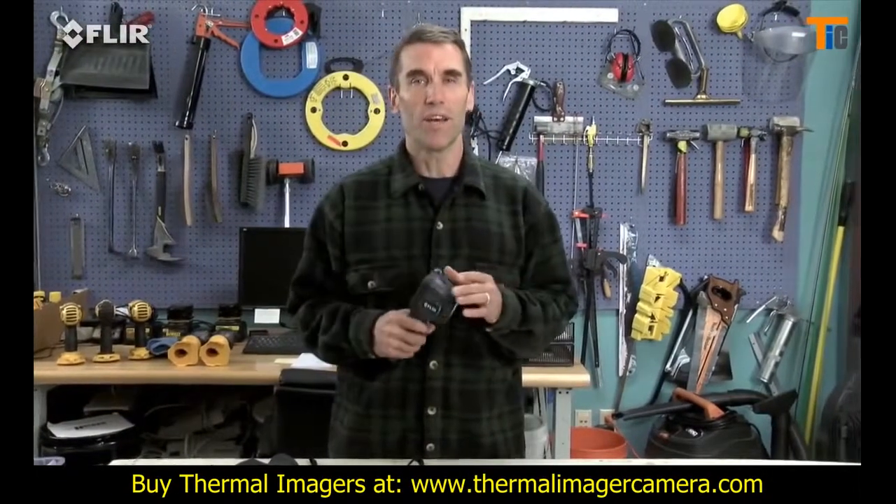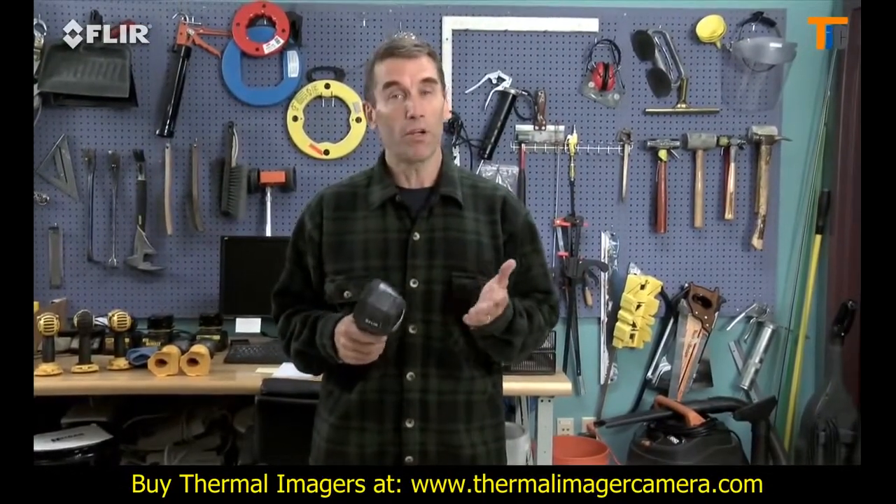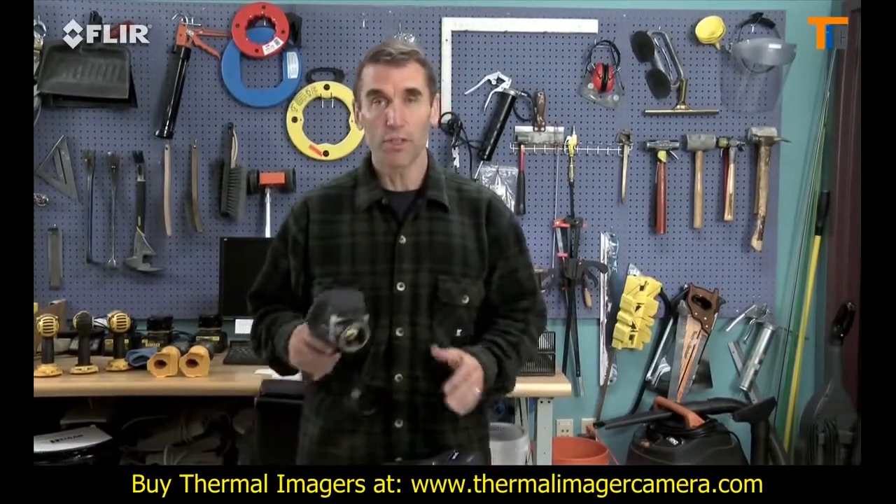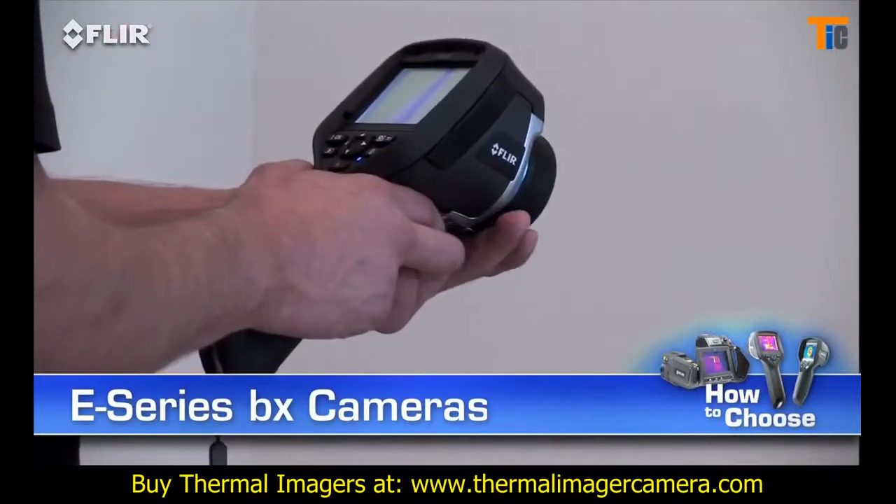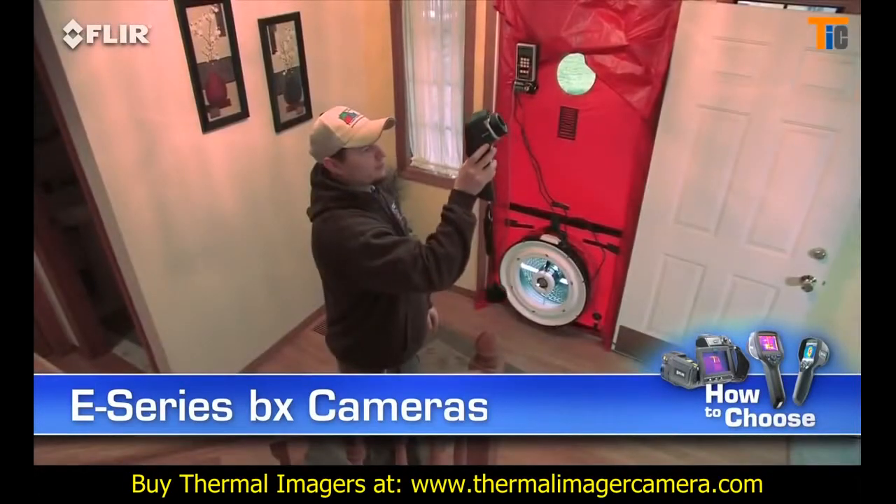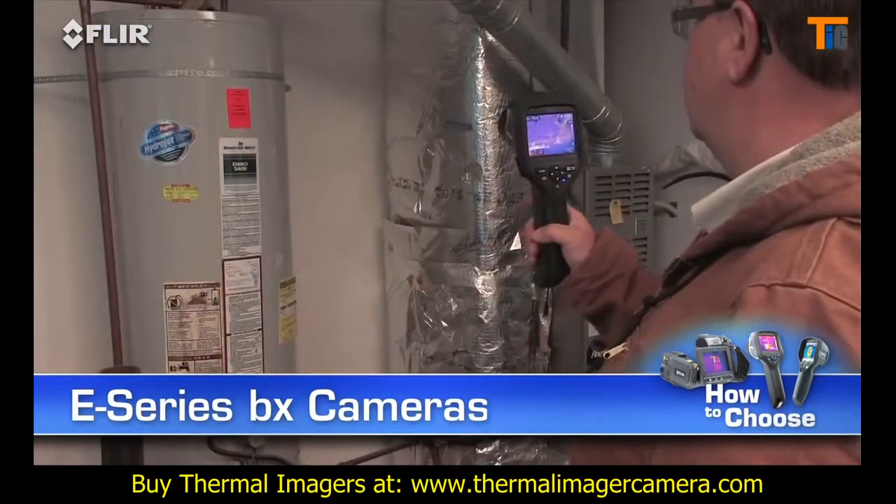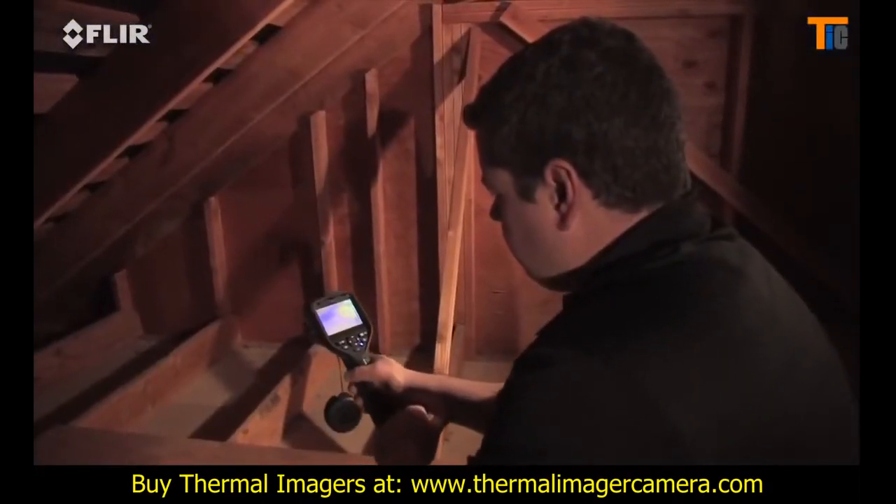If you've seen the i7 and you like what you saw, but you're going to be using your thermal camera frequently for energy performance and other building-related inspections, you should consider FLIR's E40bx before you make your buying decision. E40bx cameras give you lots of extra tools to make thermal surveys more productive, the kind of features you need to stay efficient and grow your business.